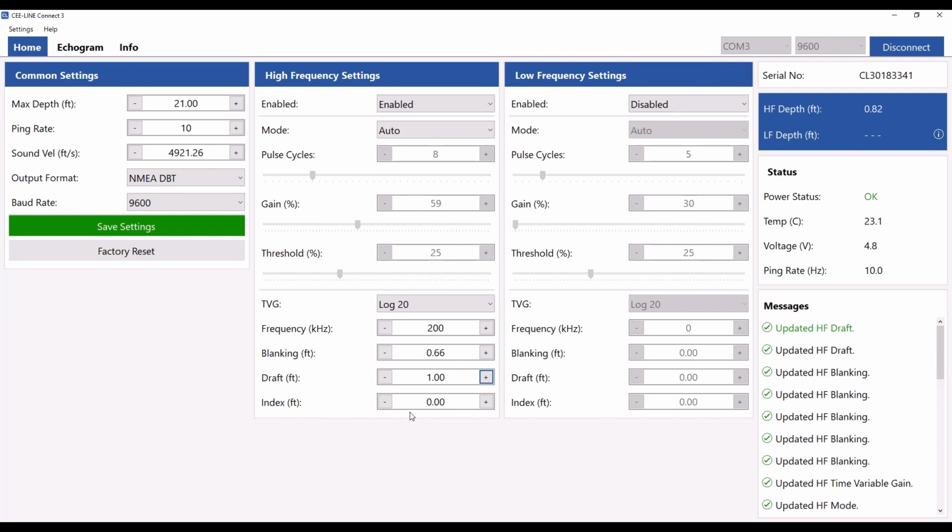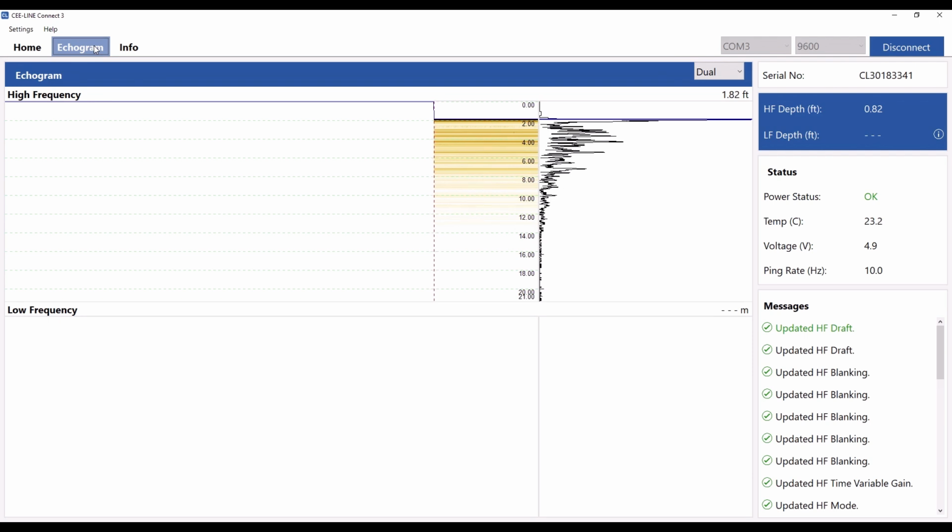So now we have our echo sounder configured how we would like. We can also see the water column echogram. That's a new feature with the 3.1 C-Lines. In this case, the echo sounder transducer is just in a bucket of water, so there's really not much to see. So we have here our water column echogram, which isn't much of a water column, but if I move the transducer up and down, you can just about see the depth changing.